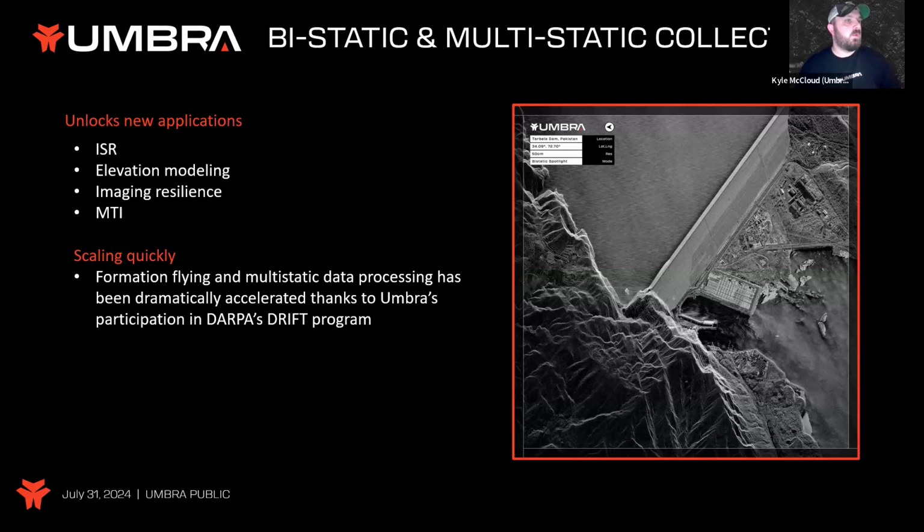We are continuing to talk to customers and work on other uses for moving target indicator.